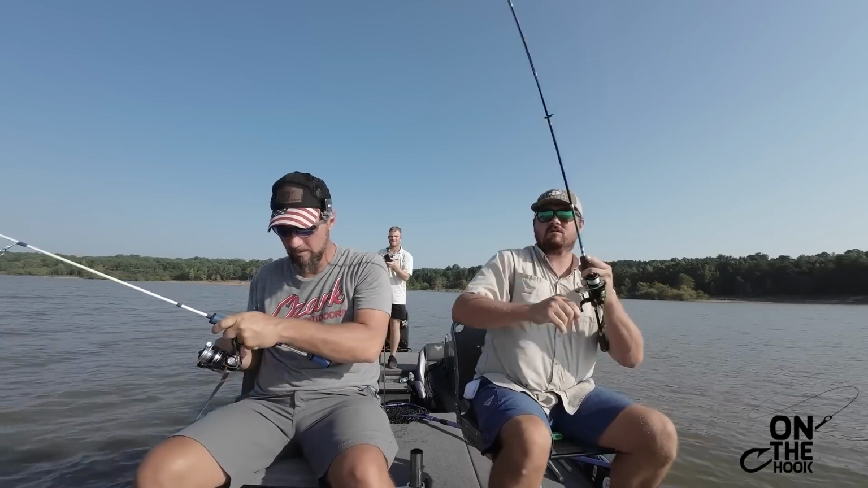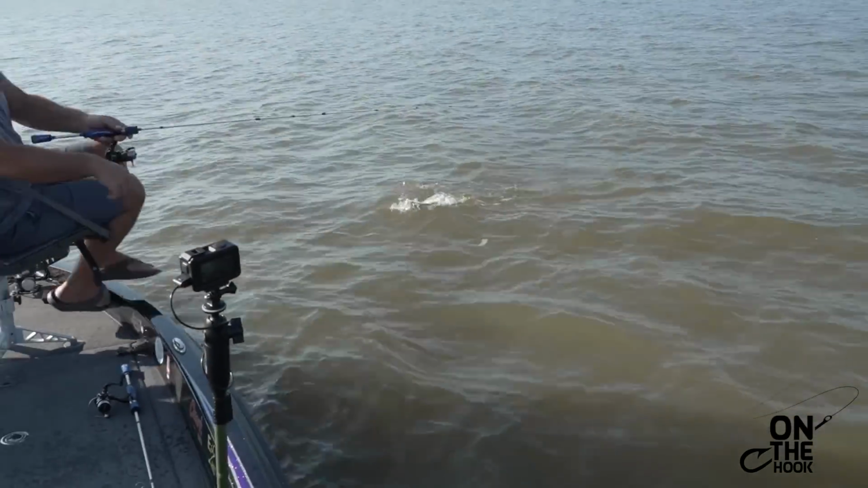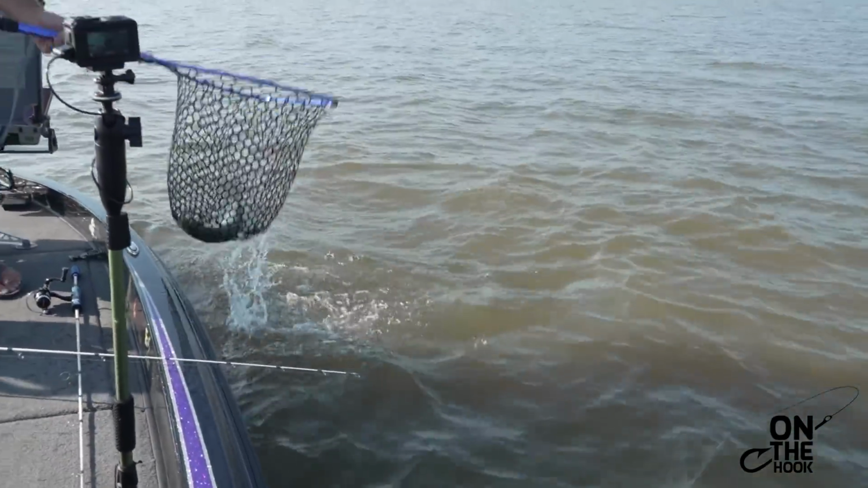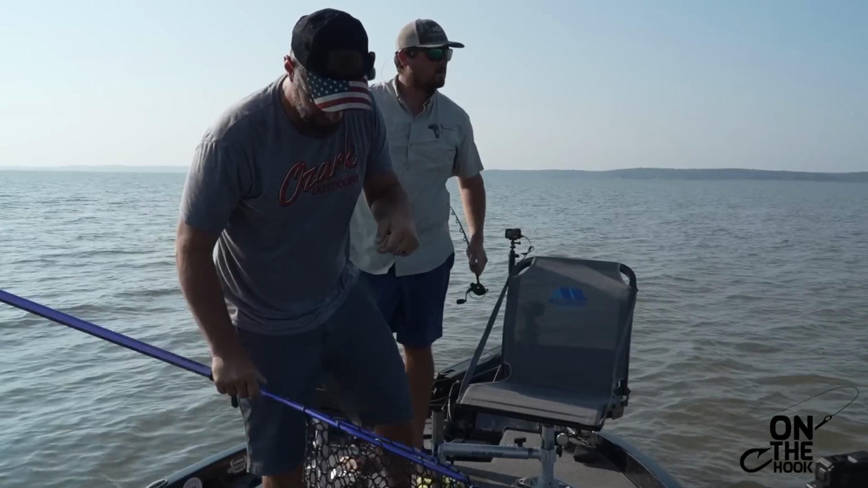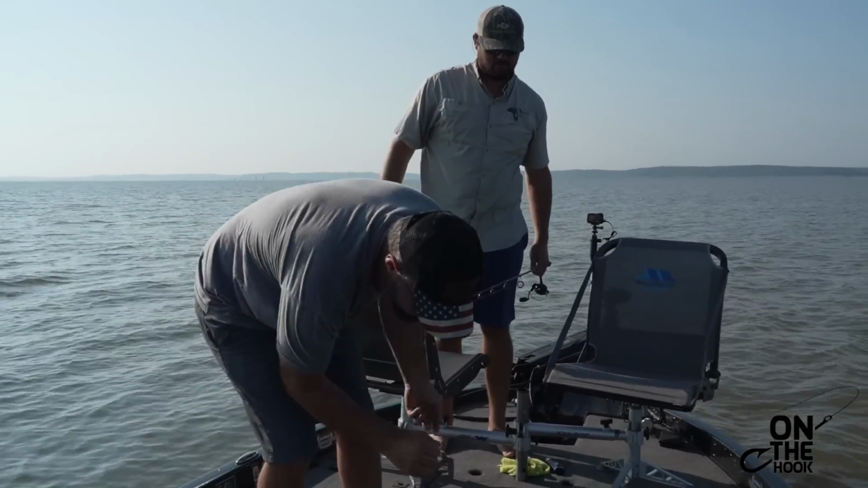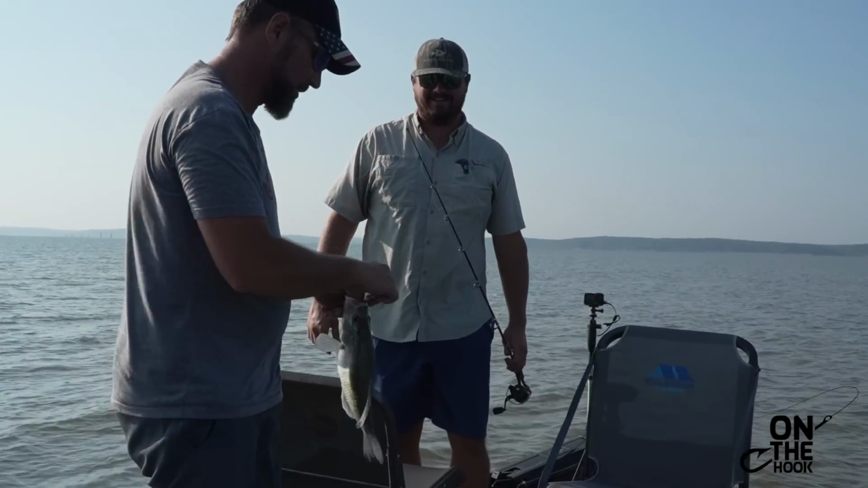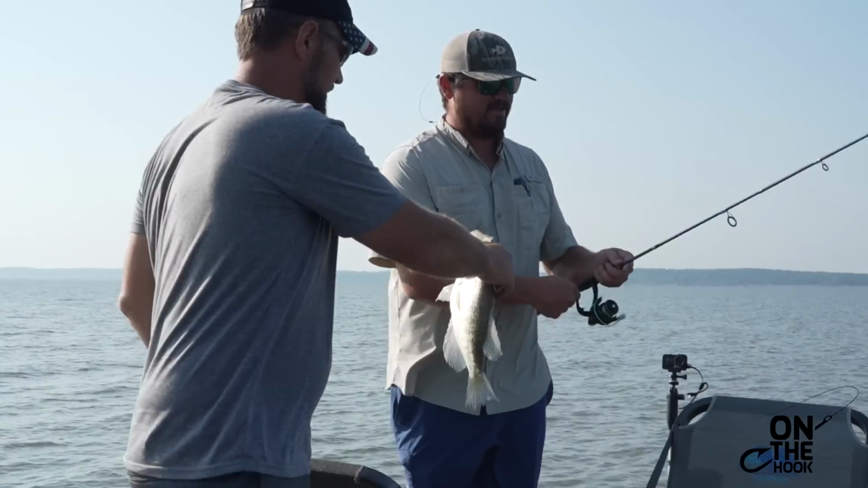Did you get another one? He sure did. A good one too. I mean a good one. There he is. There he is. That right there is what you come to Grenada for. That is a stud of a fish. I spot locked us that time. I don't want to go over this thing. This one stake bed is holding some monsters.